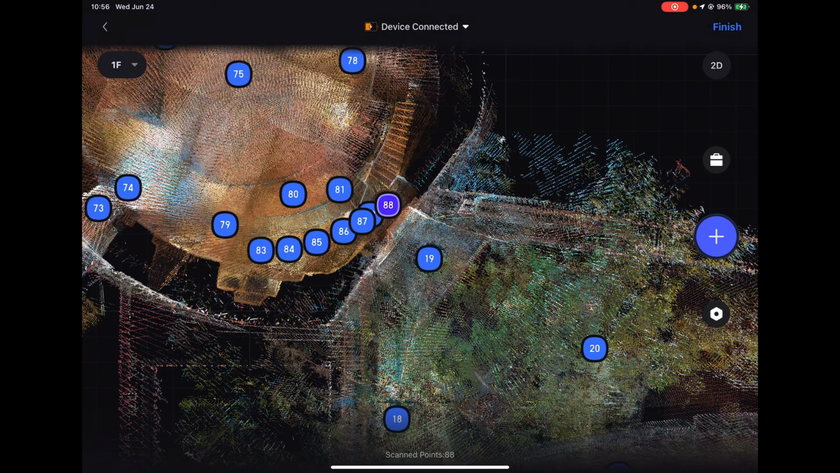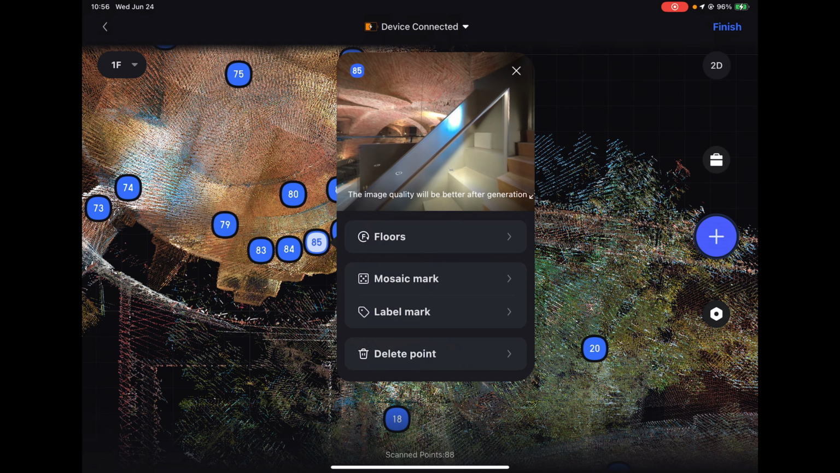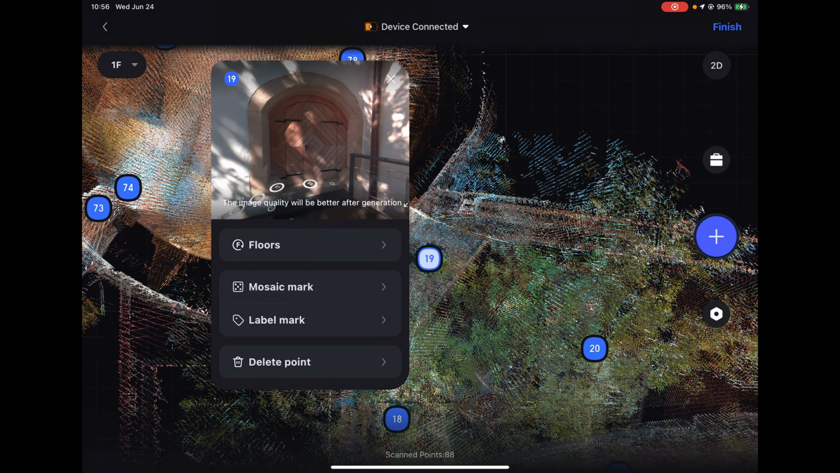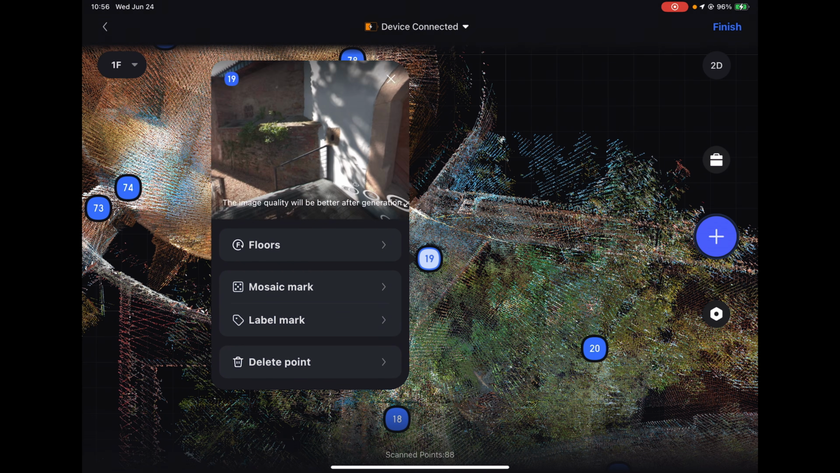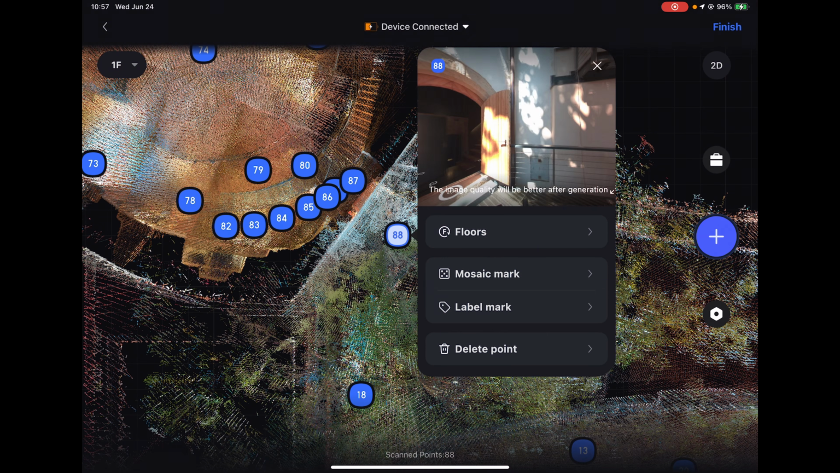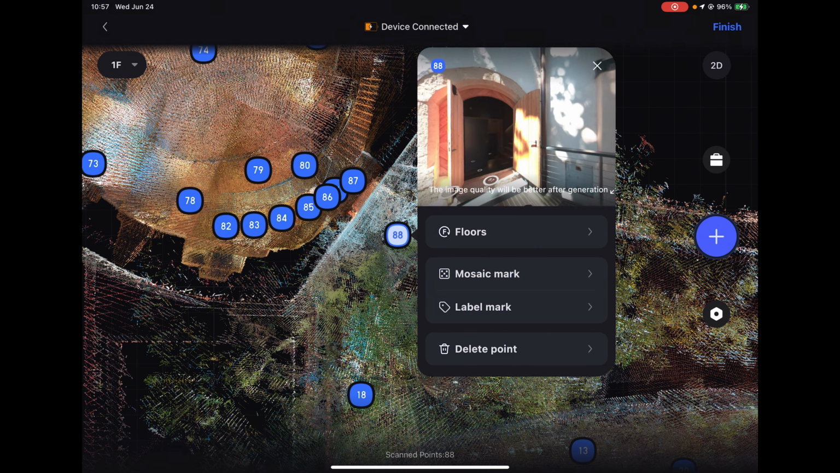And sure enough, the points 85, 86, 87, and so on, that's up the stairs. And then 19, that's the one that I did a long time ago with the door closed. And you can see, there it is. So I'm going to delete this point now and rescan that. And we'll get out of the way. Now that's point 88, and of course we see the door wide open.